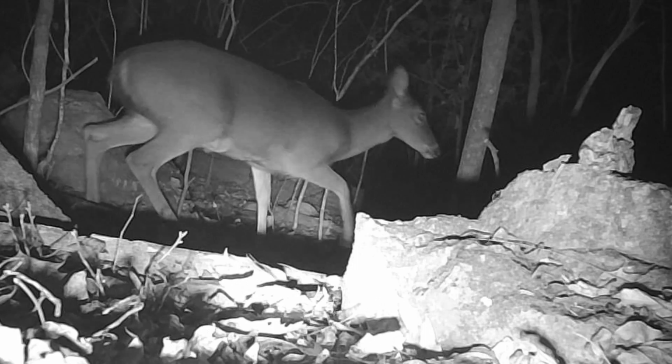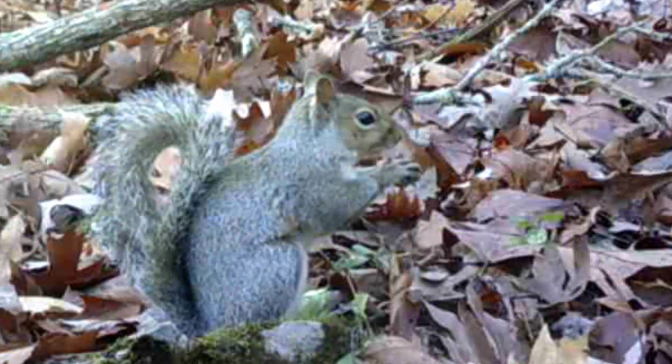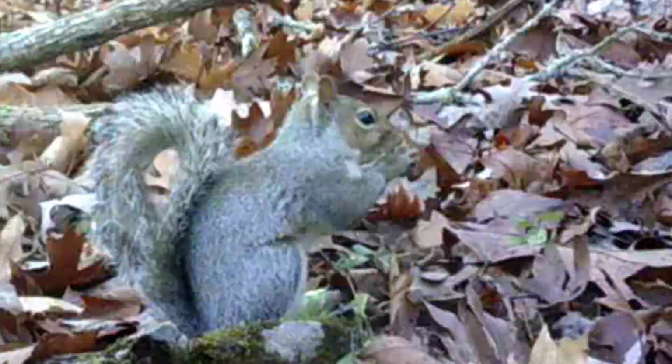And these old does mosey around all night, browsing, trying to stay ahead of these bucks. Come daylight, that squirrel is quick as lightning. Early squirrel gets the nut, I guess. But it's their time. They really love and enjoy eating these nuts, these acorns, fast as they can grab them.